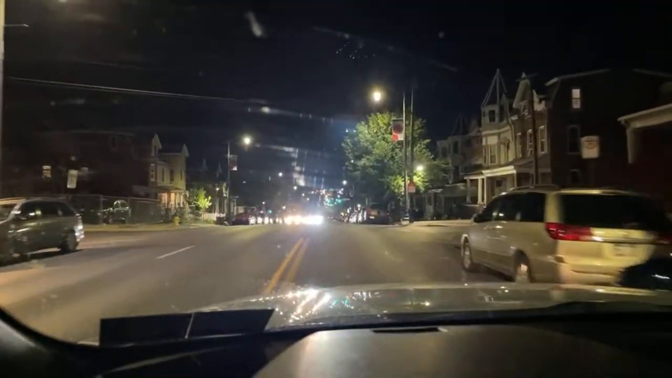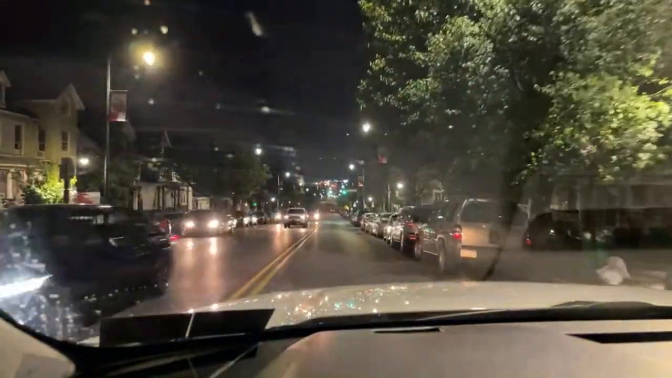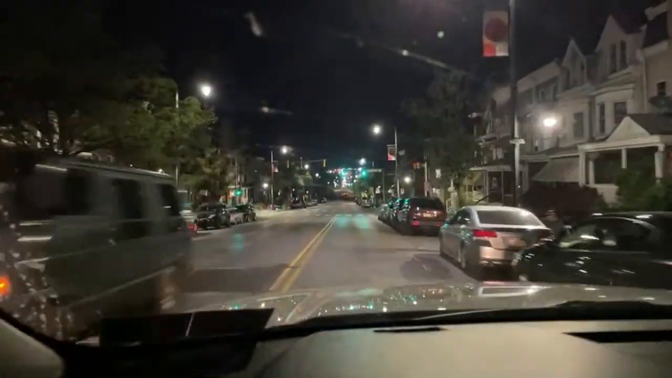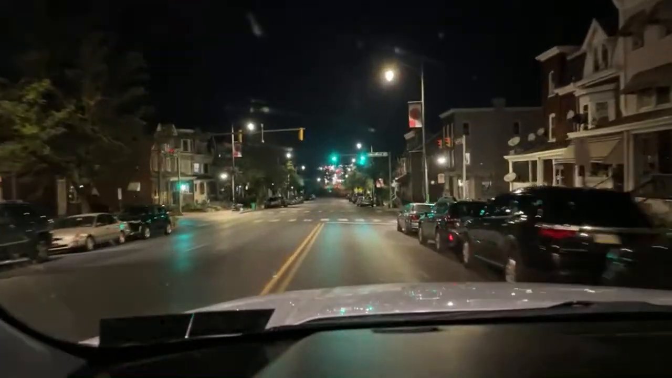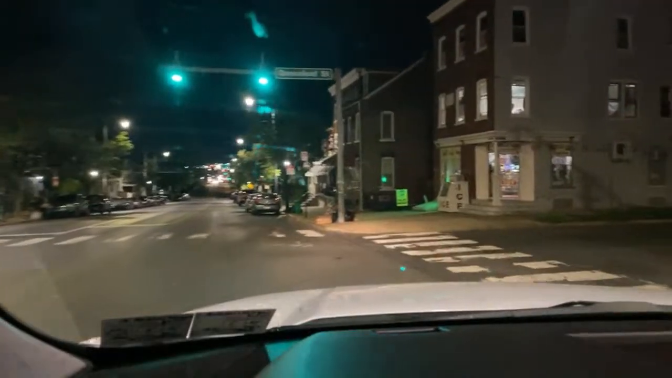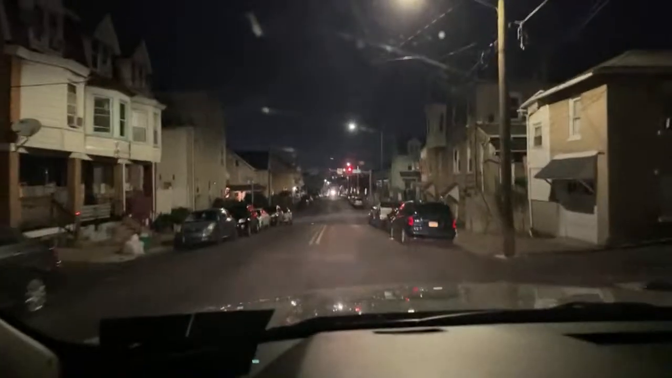Oh boy. That was an active block back there. Oh man, the holes. Hold on, people.